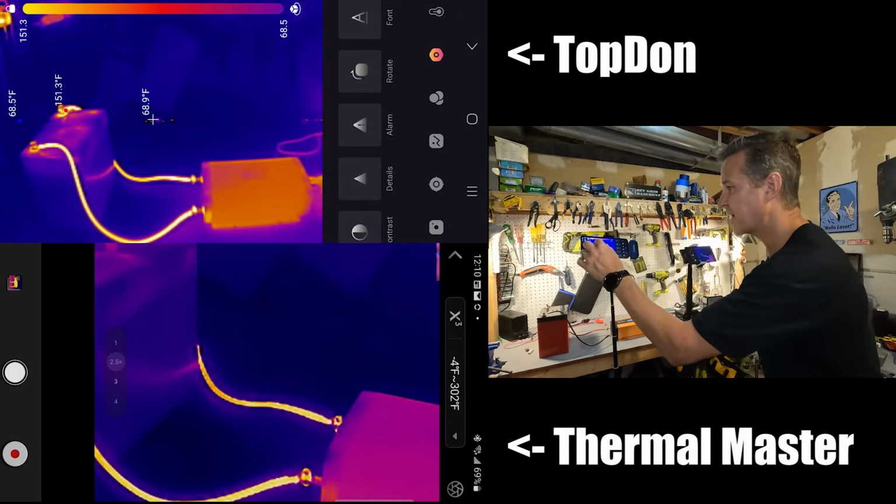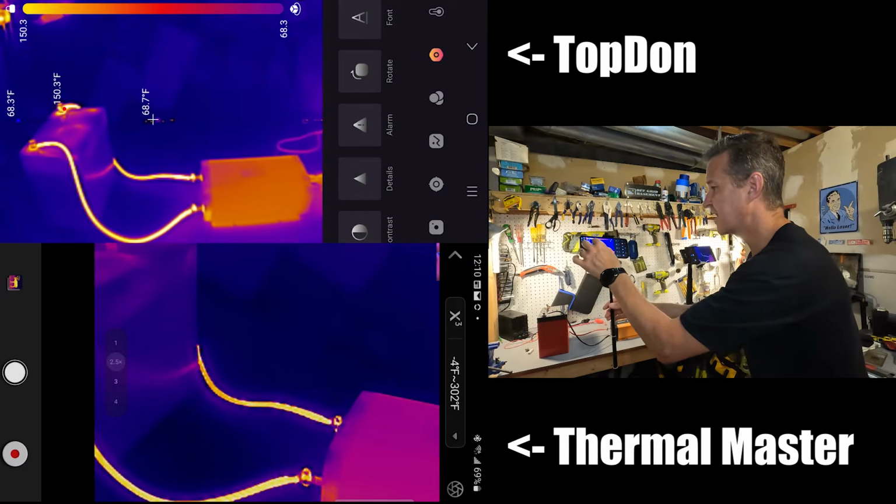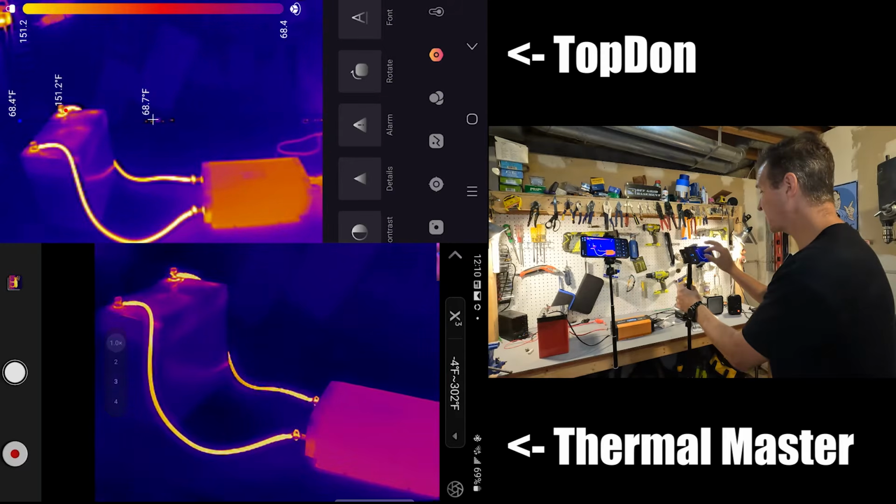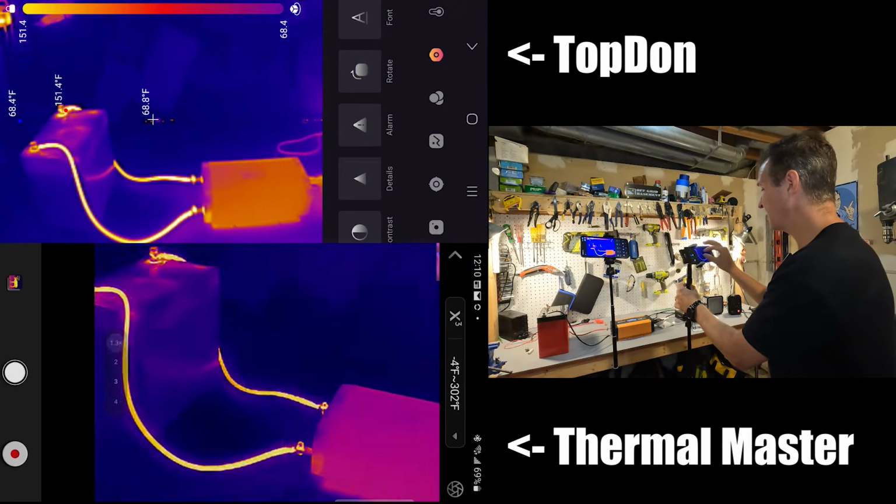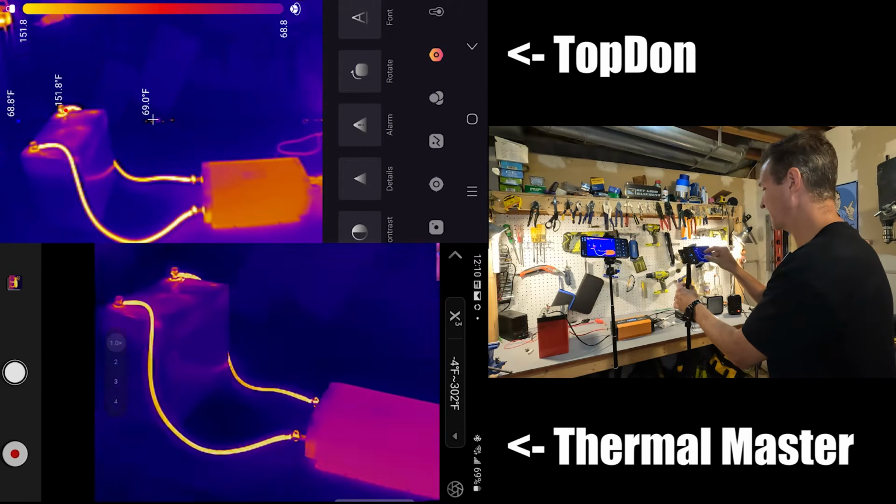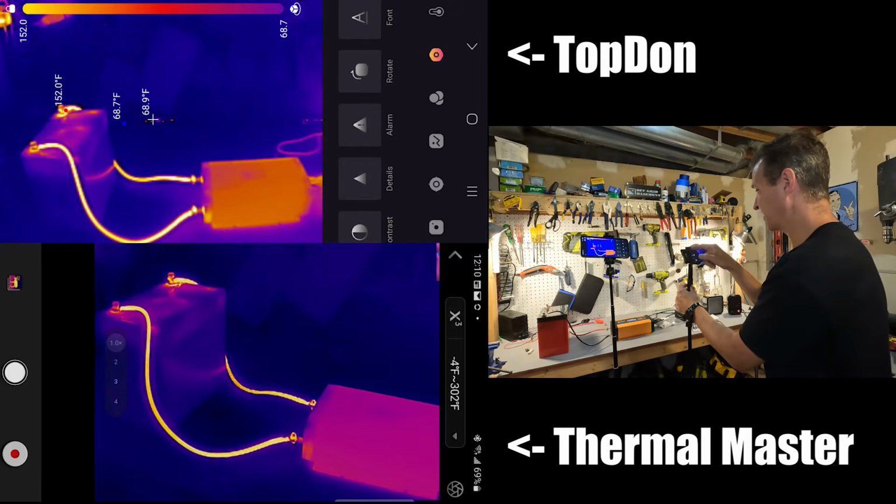Okay, on this camera, let's see the TopDon. Yeah, the TopDon you can't pinch and zoom at all. But the ThermalMaster, you can pinch and zoom in, but it doesn't let you kind of move the screen around. So you can only zoom in to, you know, like the center point.